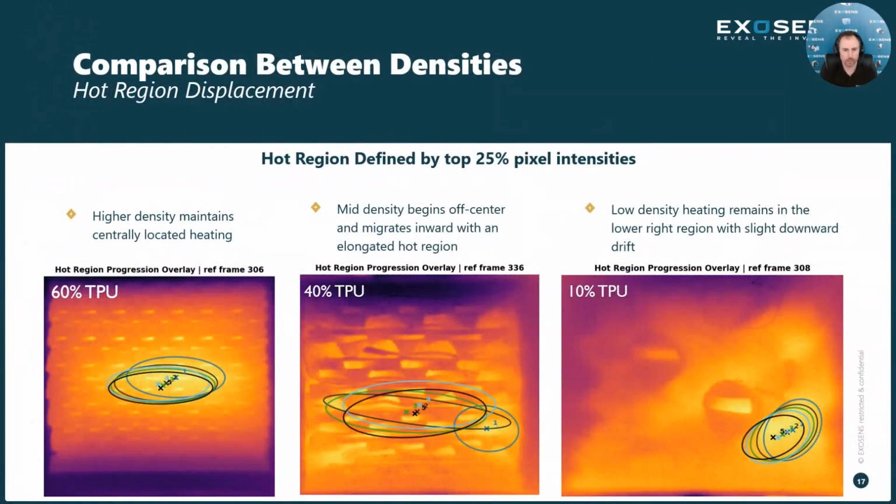We can start with the displacement of the hot region. If we take the different densities and try to identify where the heat is located, this is more of a global aspect. So we're looking at a hot region, taking the top 25% pixel intensities and drawing an ellipse around them, just to give us an idea of what's going on with the hot region within the different densities. Starting with the higher density, the 60% of that polyurethane material, it maintains a pretty centrally located heating, and the shape of the ellipses stays relatively the same. So we know that the heating is going to stay more central to this particular specimen.